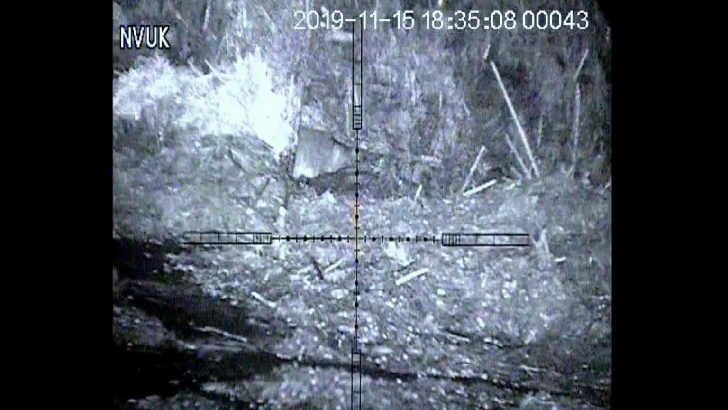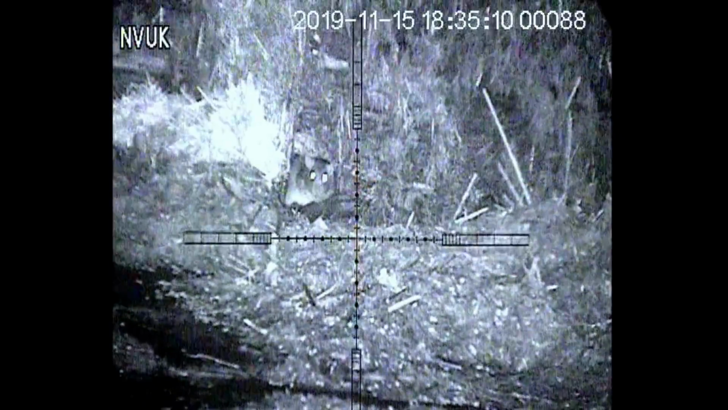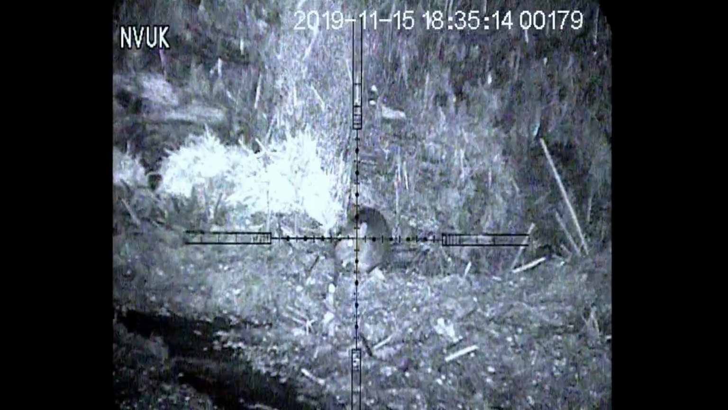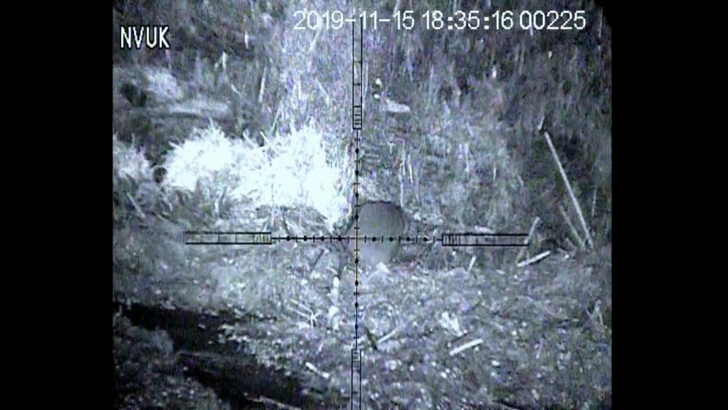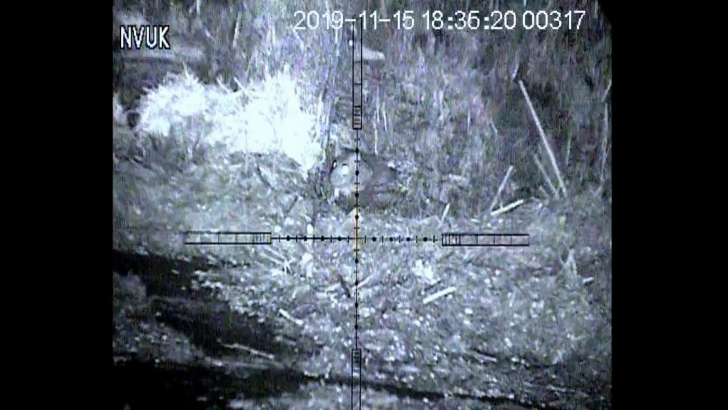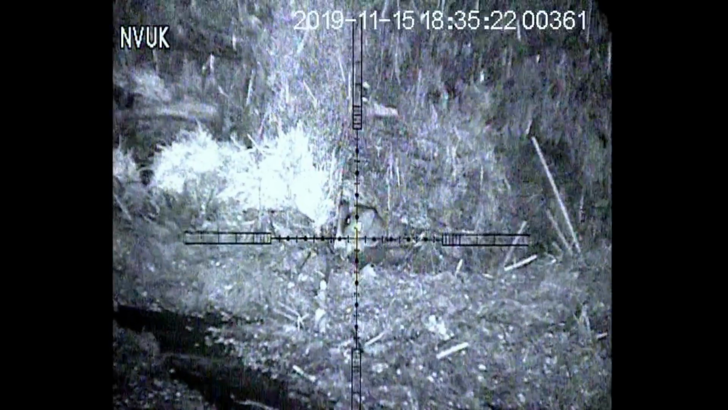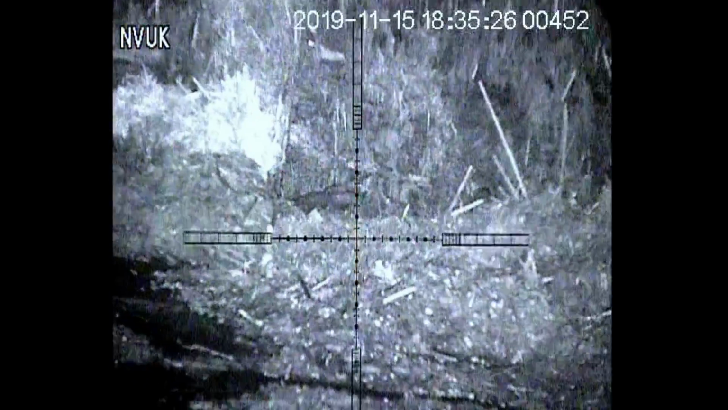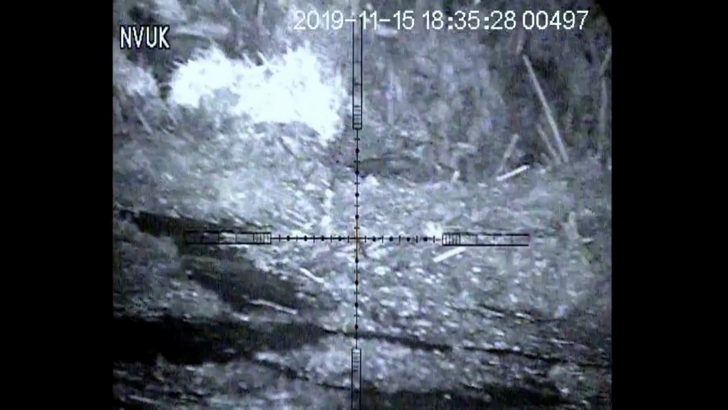After scanning around the farmyard, I come across this rat in the hole of the wall. He pops his head out, but then for some reason, he gets spooked. He soon comes back out, so I decide it's about time I take a shot. It sounded very good, but sadly there was no sign of the rat.